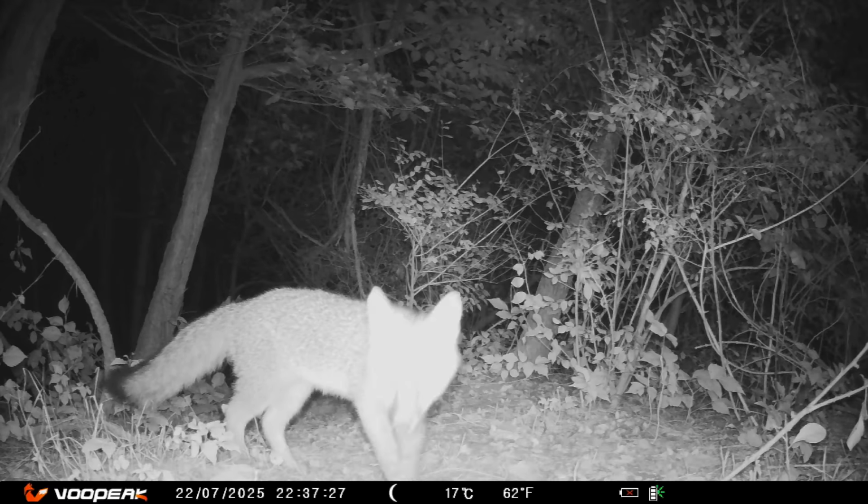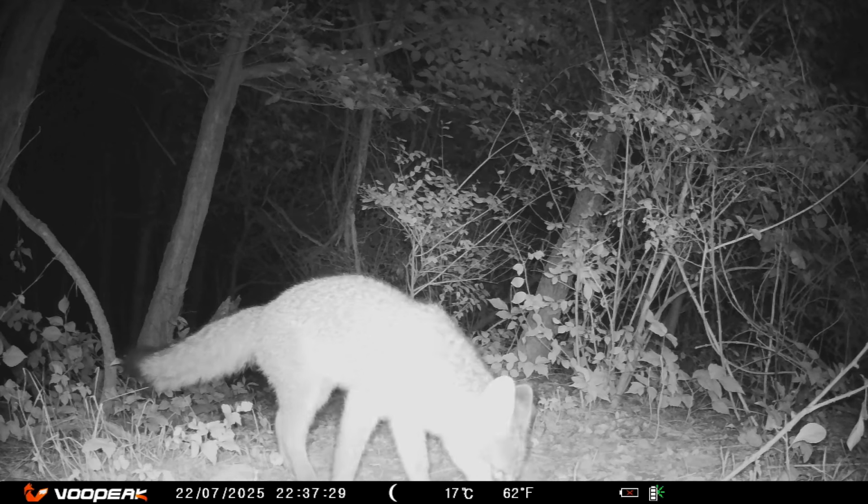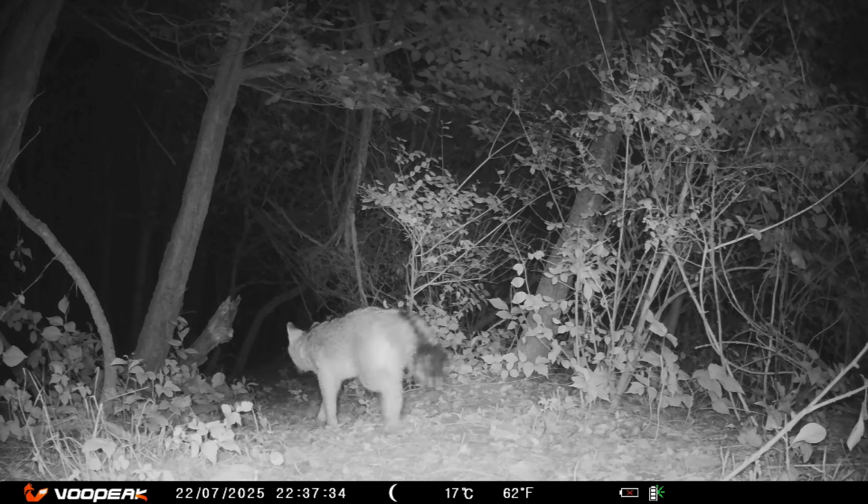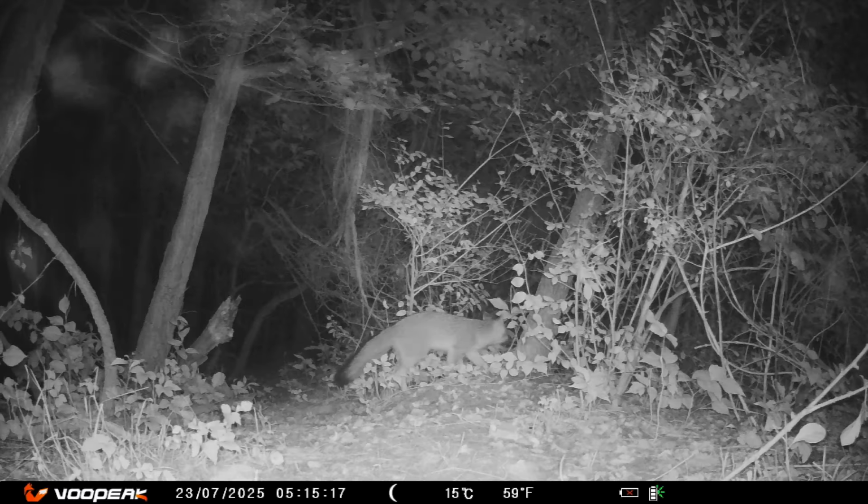Fox stopped by the feeding spot just to see if there was anything to eat. I don't think there was. Well, back where I came from. Maybe not. On to option 2.